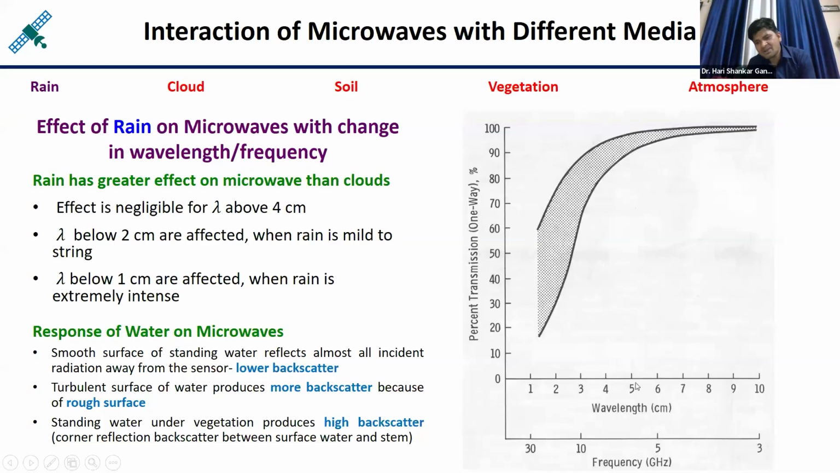As wavelength increases, let us say over this portion of the microwave portion of electromagnetic radiation, the transmission is very close to 100%, meaning no effect of rain. It means if you are using longer wavelengths, they are not affected by the rain. But the shorter wavelengths are affected by the rain, and that effect increases as wavelength decreases.